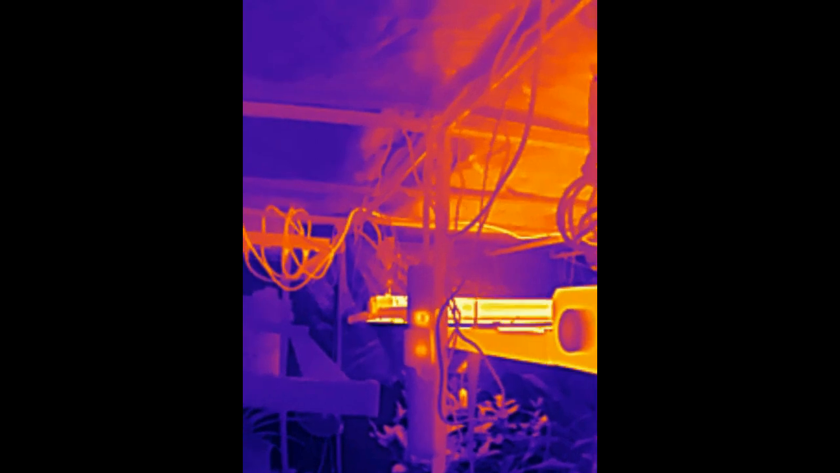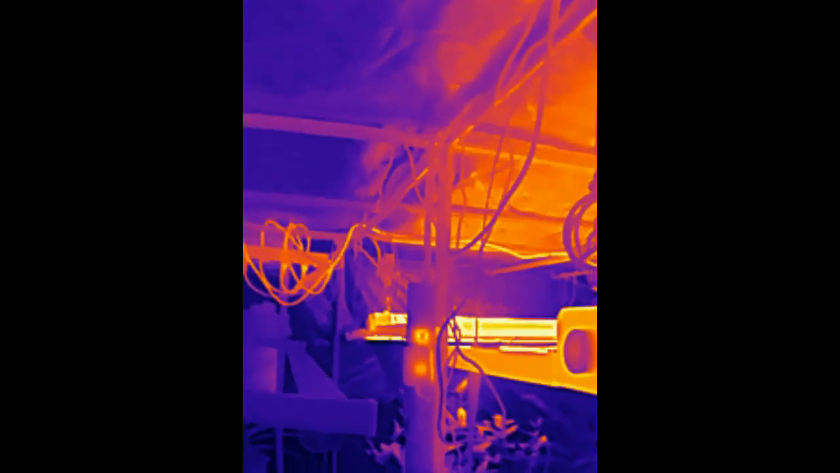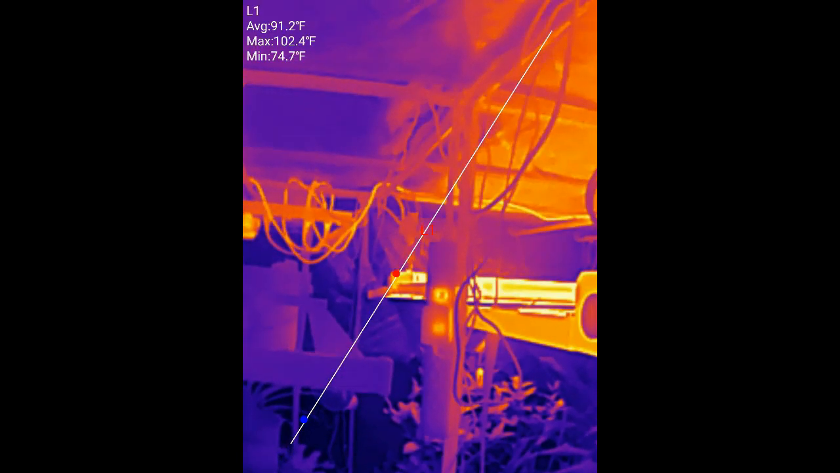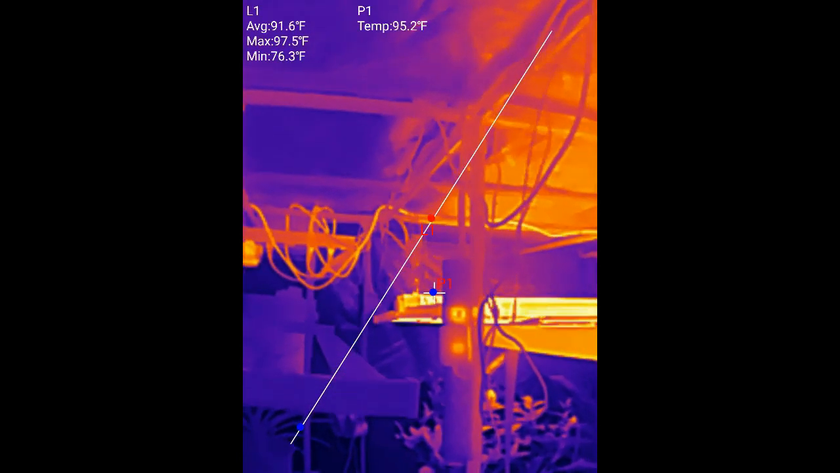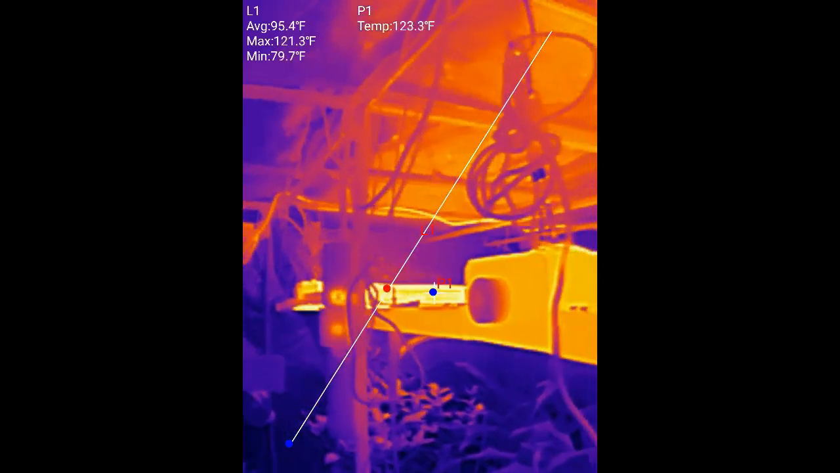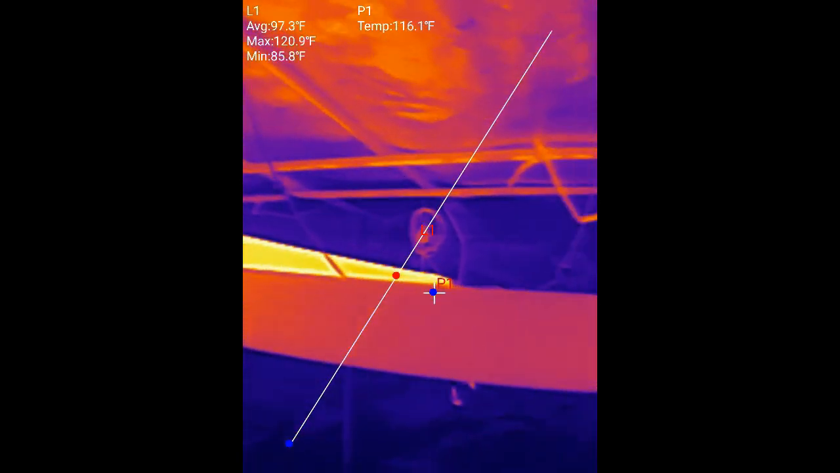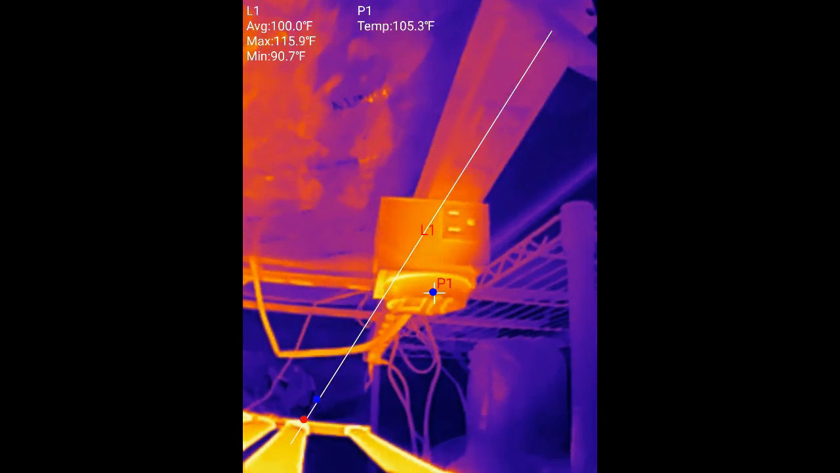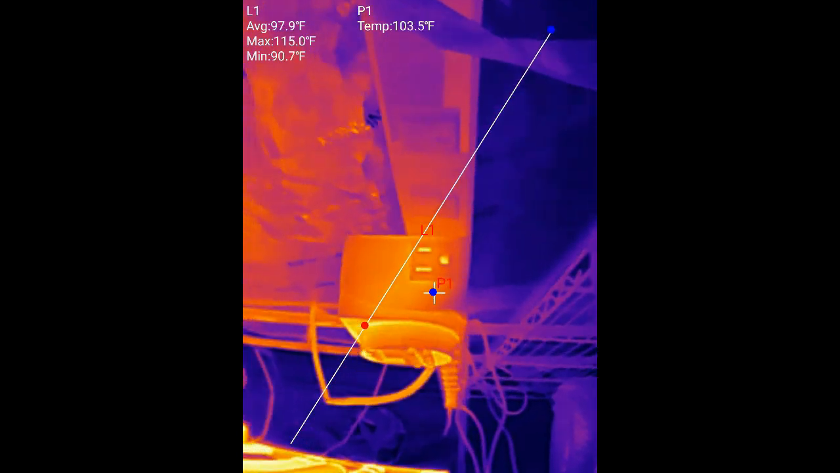We'll throw up a point and a line, but we'll throw a line for a gradient and a point, so you can get an idea of the spectrum of temperatures here. We'll take a close look at this.